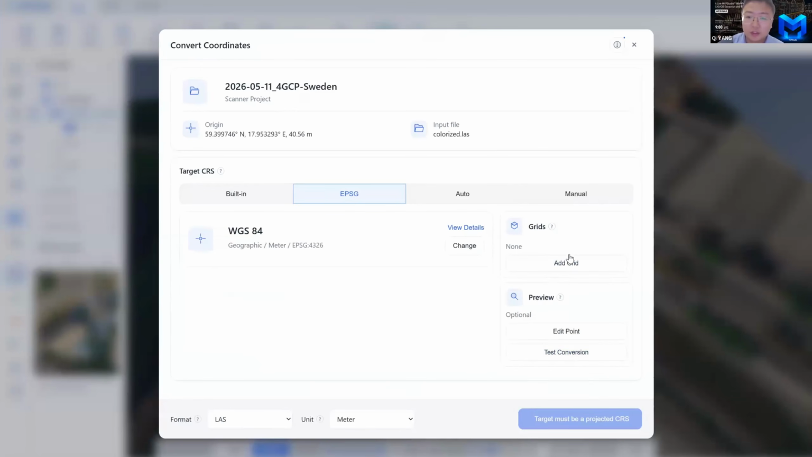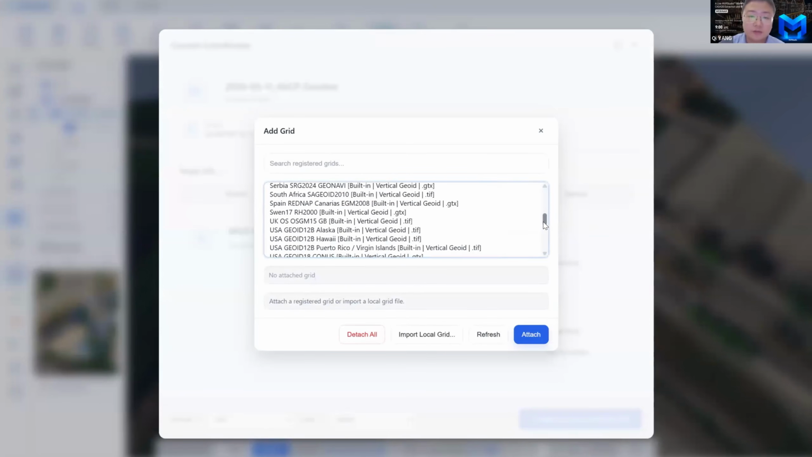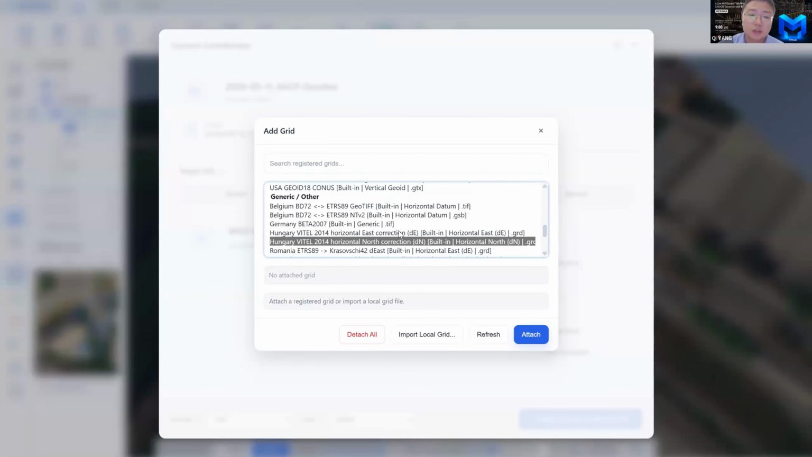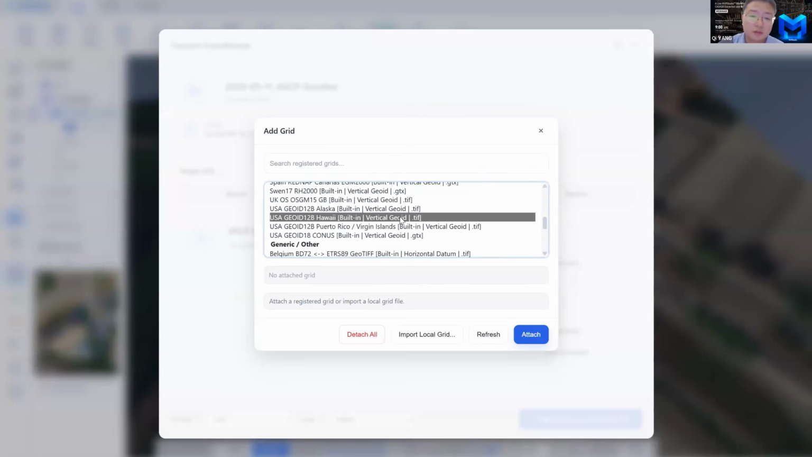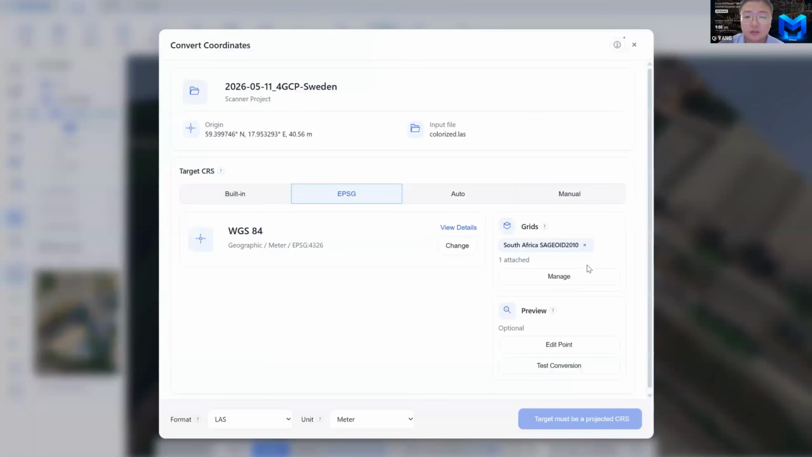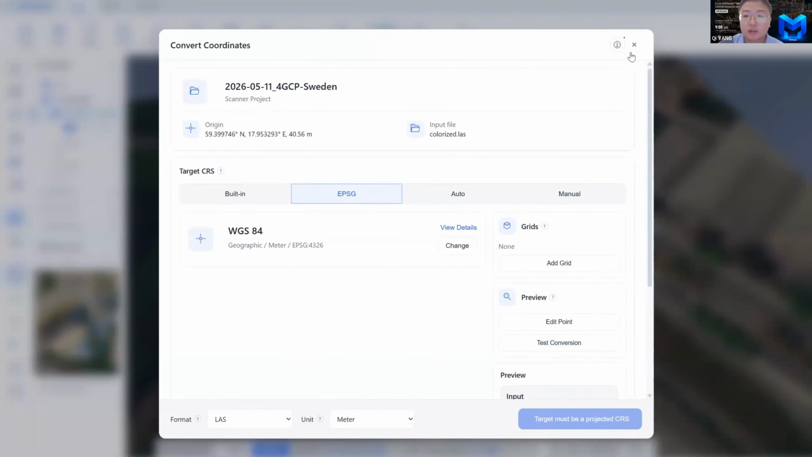And we also support the grid. You can click add grid, and you can add a lot of built-in grids for a lot of countries. So it's really easy. Grids are not an issue because you already get all the grids inside the software. It's really convenient. You can easily click and attach the grid to calculate, and you can do the test convert. You're able to preview the conversion to see if it's okay or not before you run the whole test.